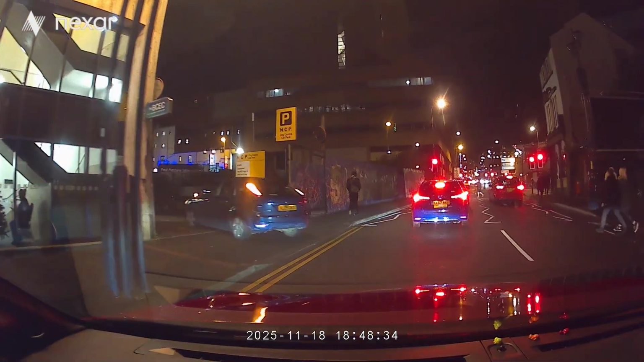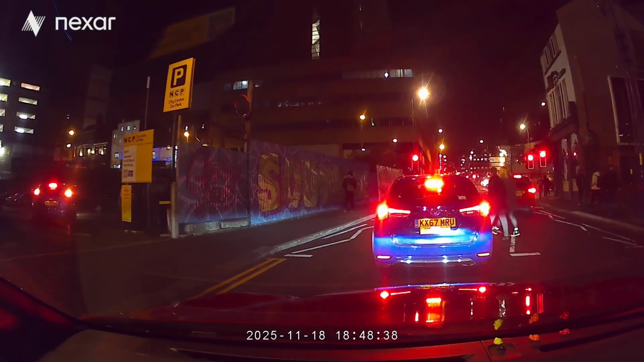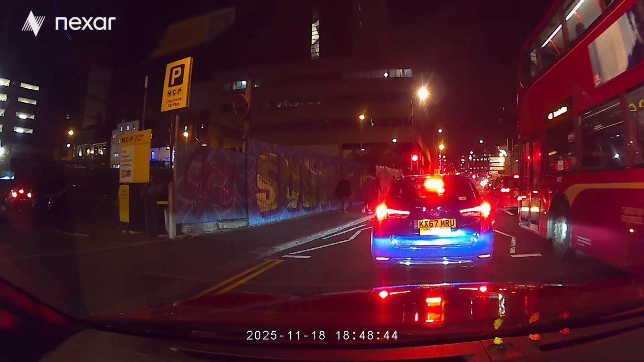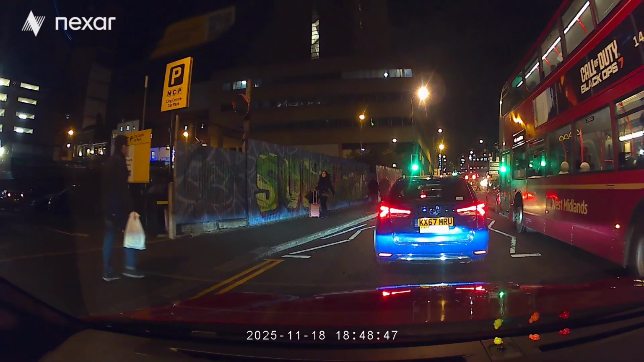But it's not clear. I can see one at New Street Station. And of course you've got people here who might walk between cars. This is true. It always feels weird when you see a bus queue and you drive with how big they are. That's right.